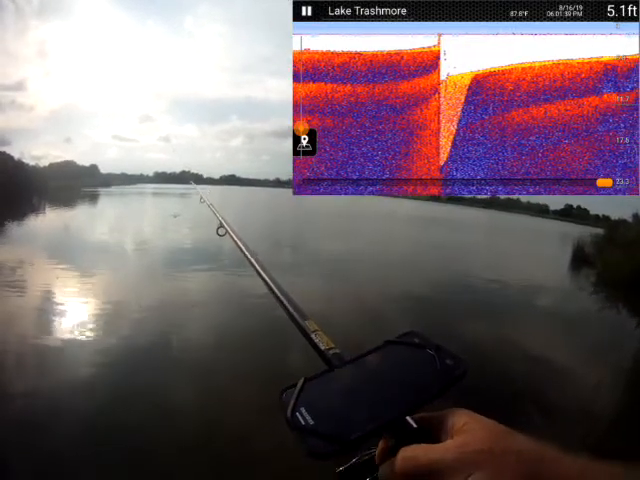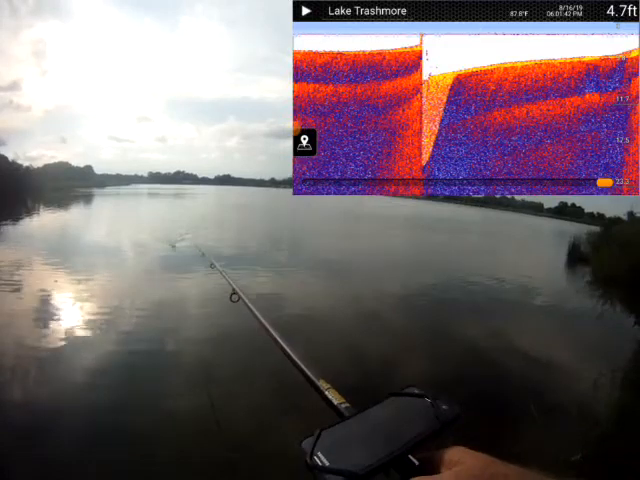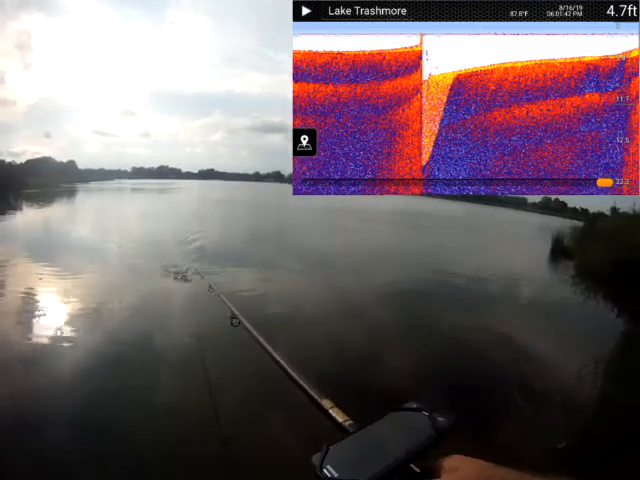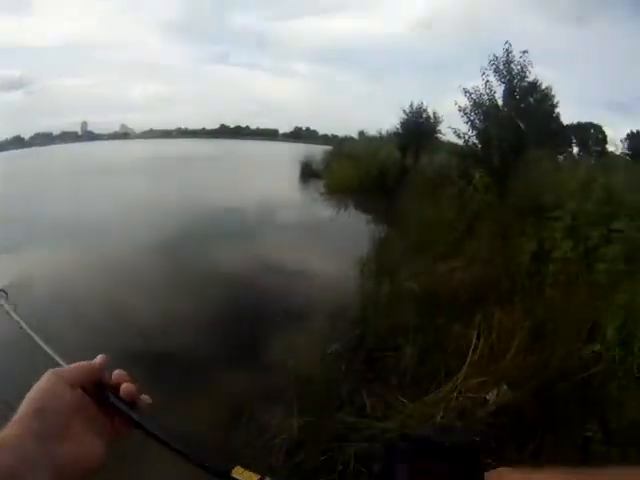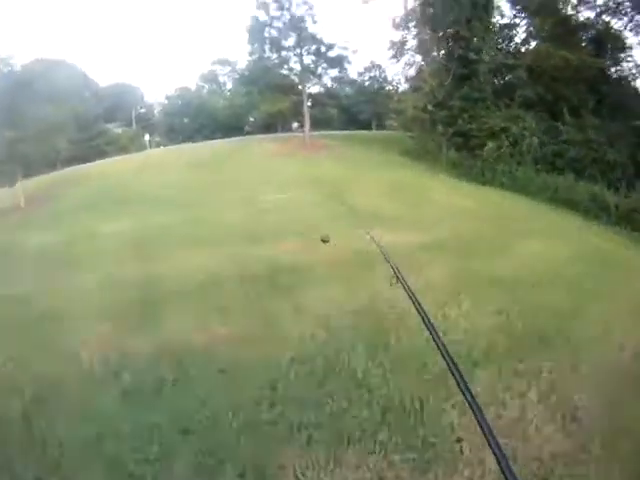Okay. Well, I'm not sure. I haven't really been enthused about what I found so far. But at least I've learned a little bit something about the contours of this lake. Okay.